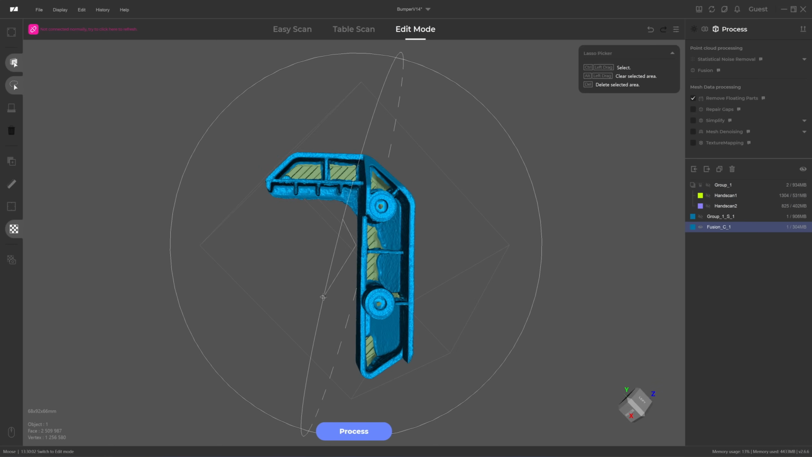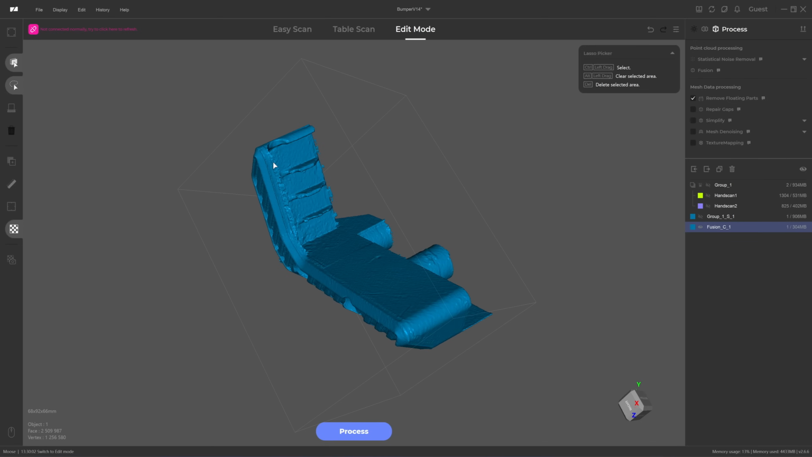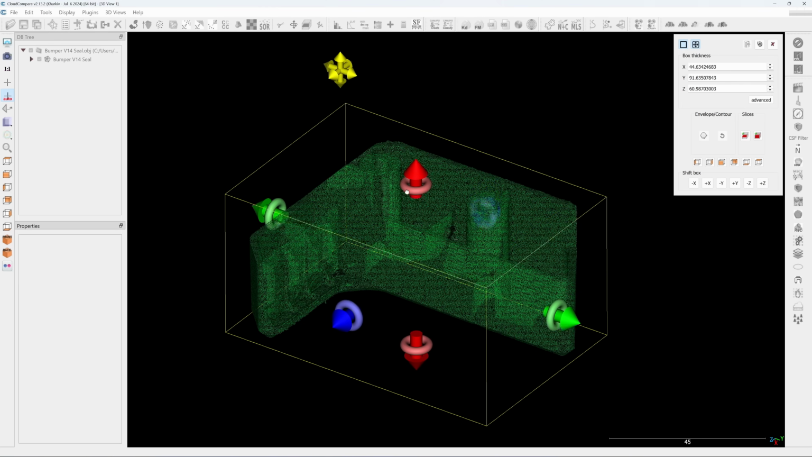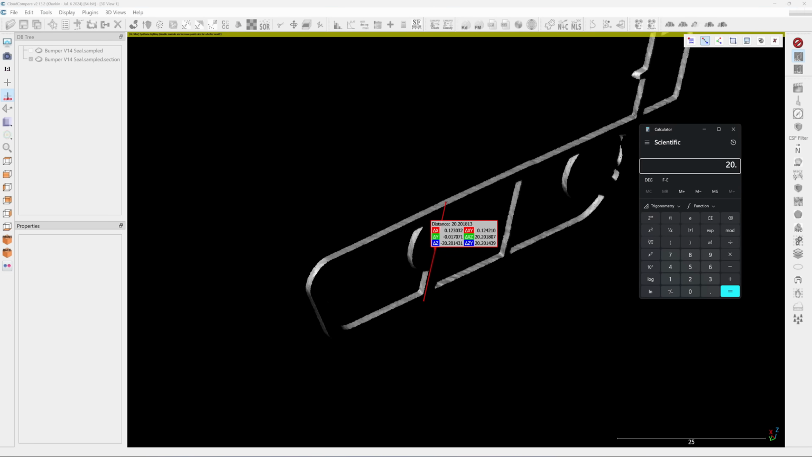Okay, here's the mesh result from the Seal. And there's some noise that has not been removed here. I'm going to do a thin cross section. Yeah, 20.2, 20.201 minus 20.15.